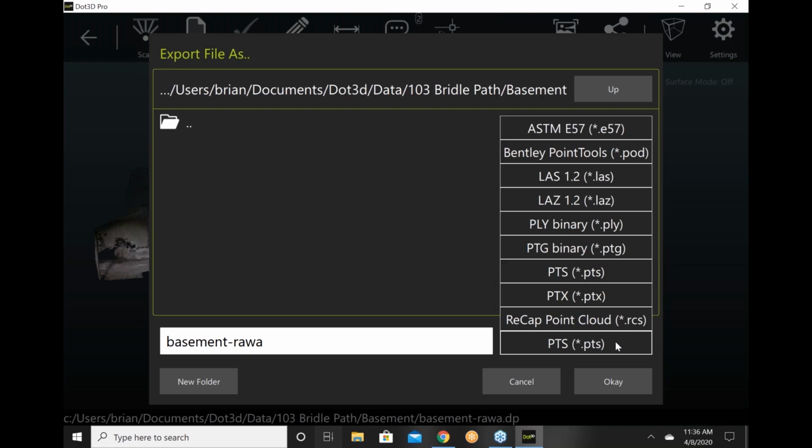Similarly, in the world of Bentley, we can export a POD file. And I understand that for Siemens NX, they can use those same file formats. We also support industry standard formats like ASTM E57, PTS, PTX, LAS, LAZ, and so on. But this is a way to get the data from the device downstream to where it's really going to be used.